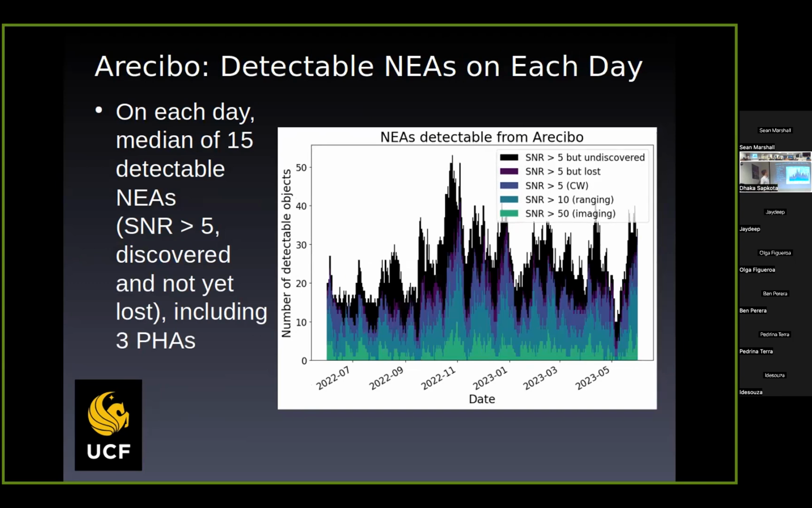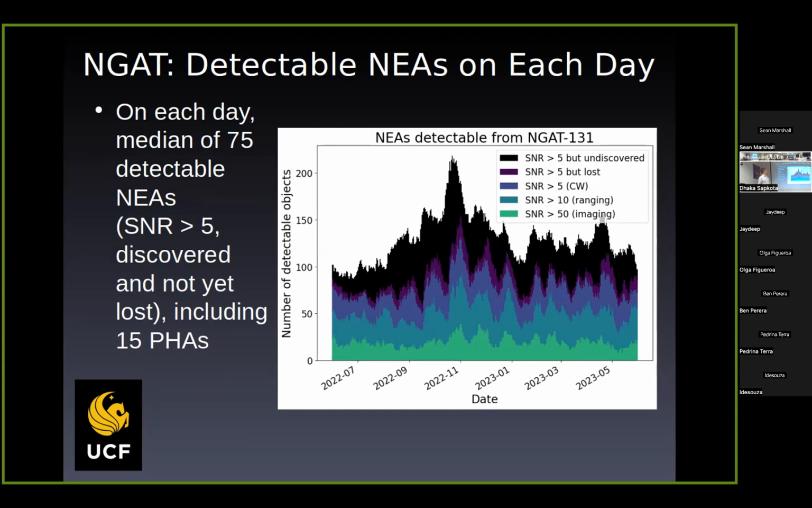Okay, so Arecibo looks more promising. On a median day, 15 asteroids are potentially detectable. And with something even better, so NGAT, around 75 potentially detectable. Again, that many are within reach, but in practice this is assuming 30 minutes of observations. So even if we did that all day, you could only get like 48 of them, or you'd have to budget the time very carefully.